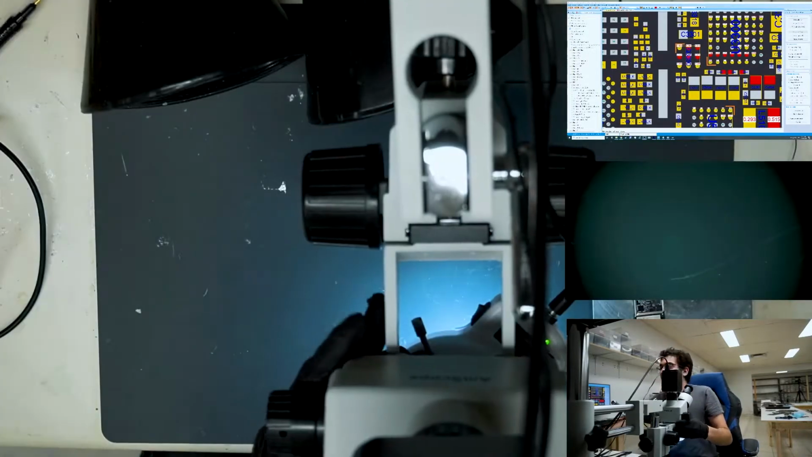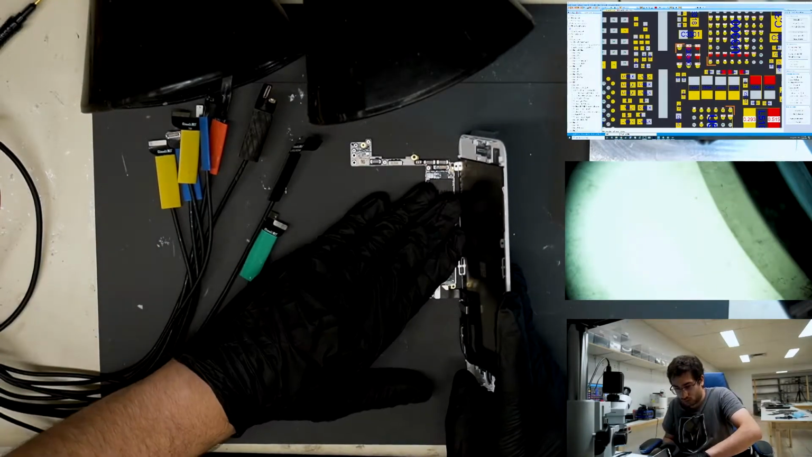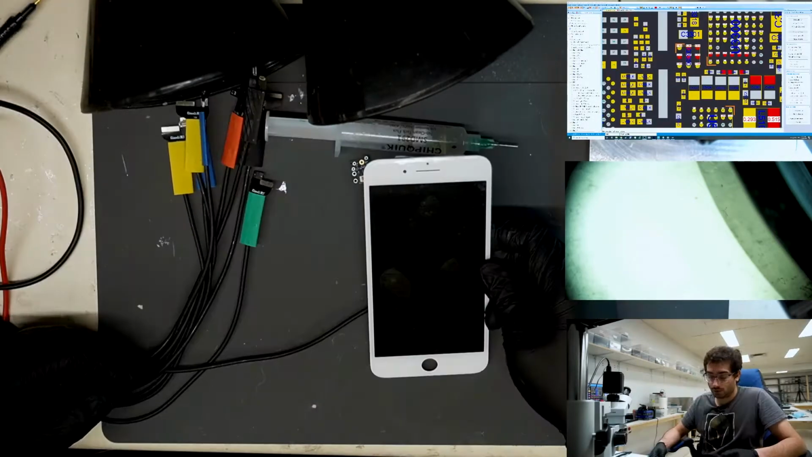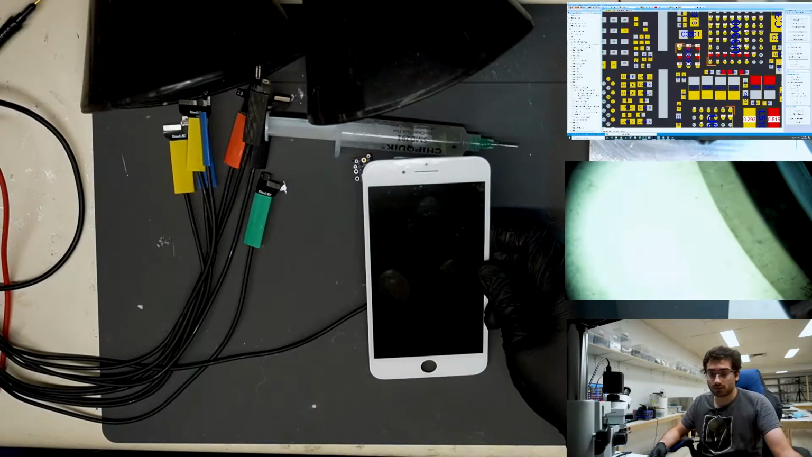Switch the overhead view. Alright, we have our test screen here, and we're hooked up to DC power. It's prompted to boot.